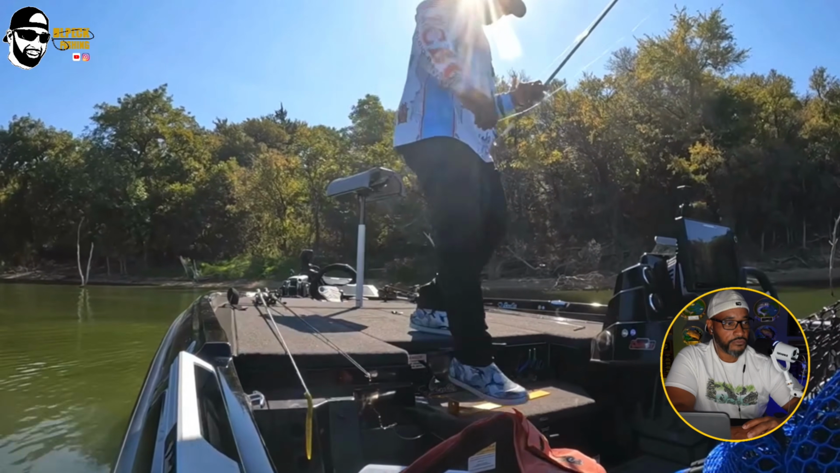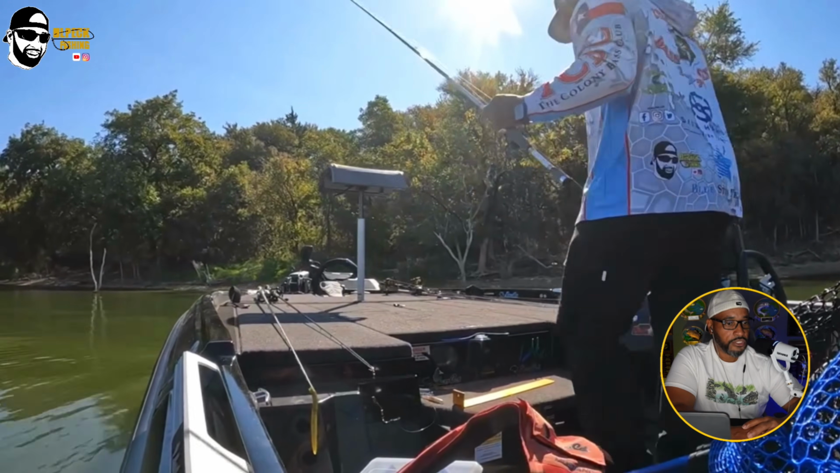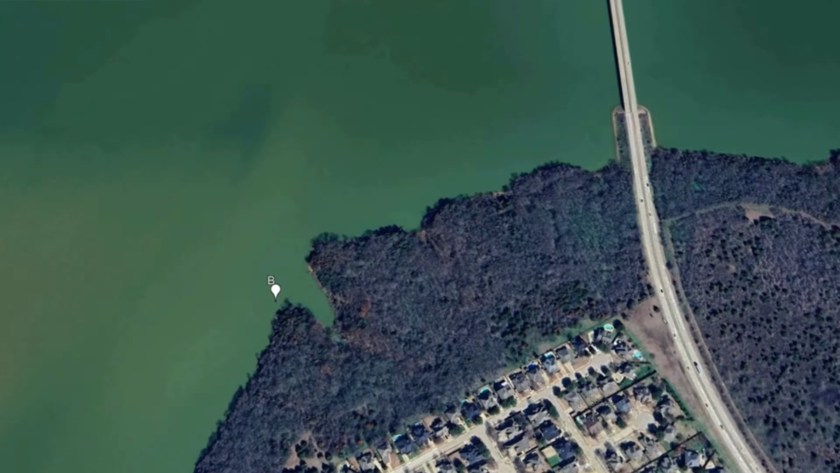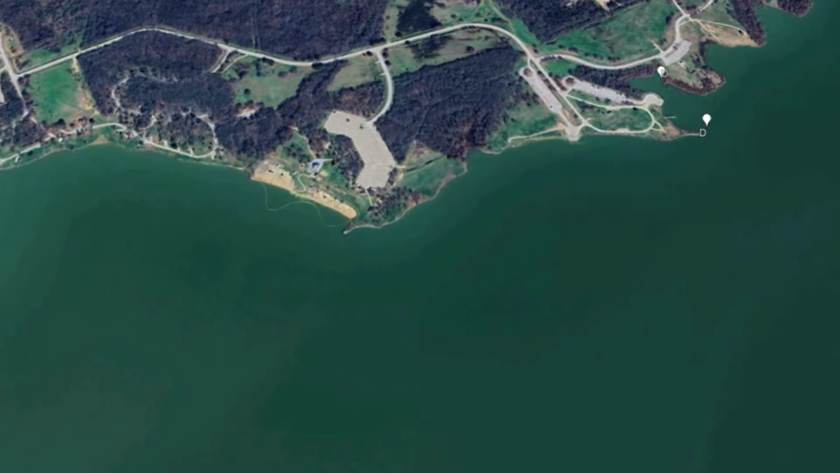Then I got broke off right here, y'all. I broke off a good one right here. There were a lot of good fish that were shallow in this area, so that one hurt quite a bit.